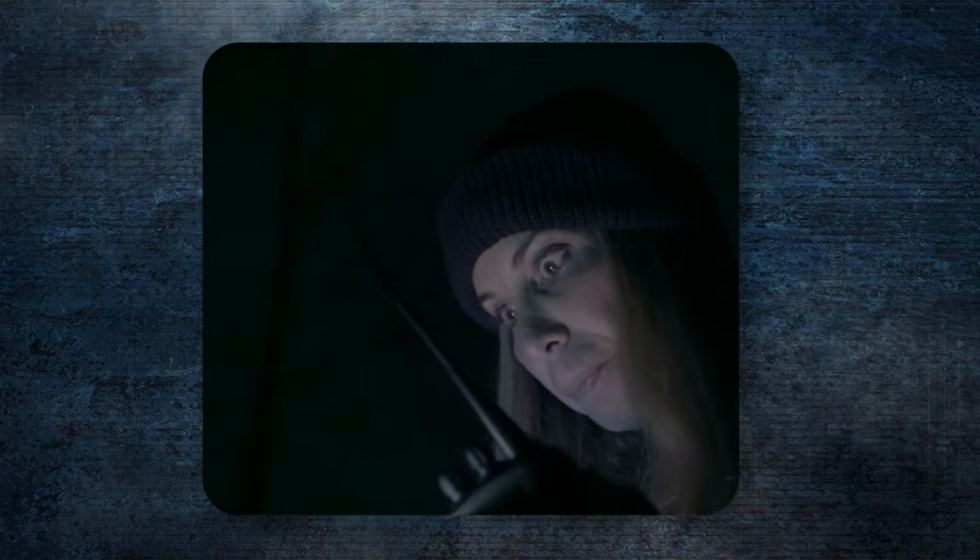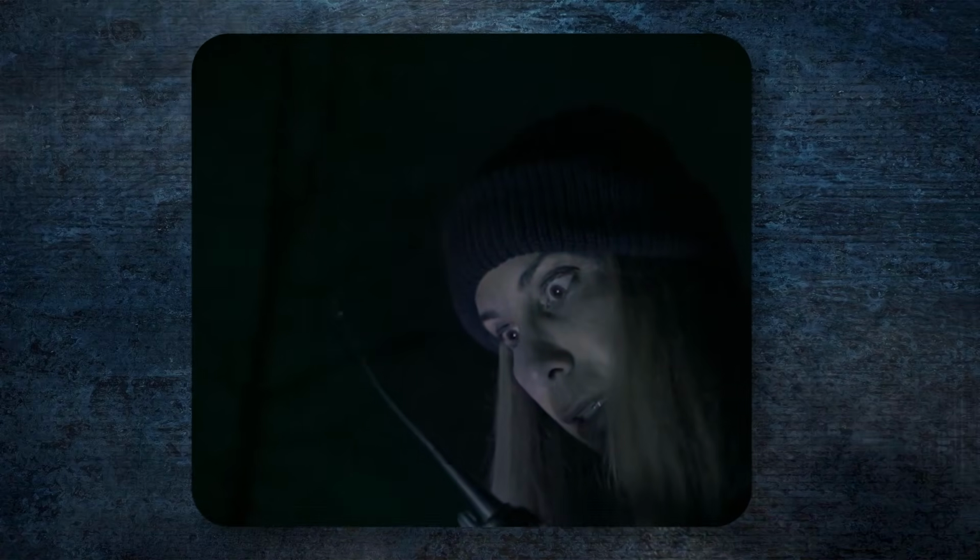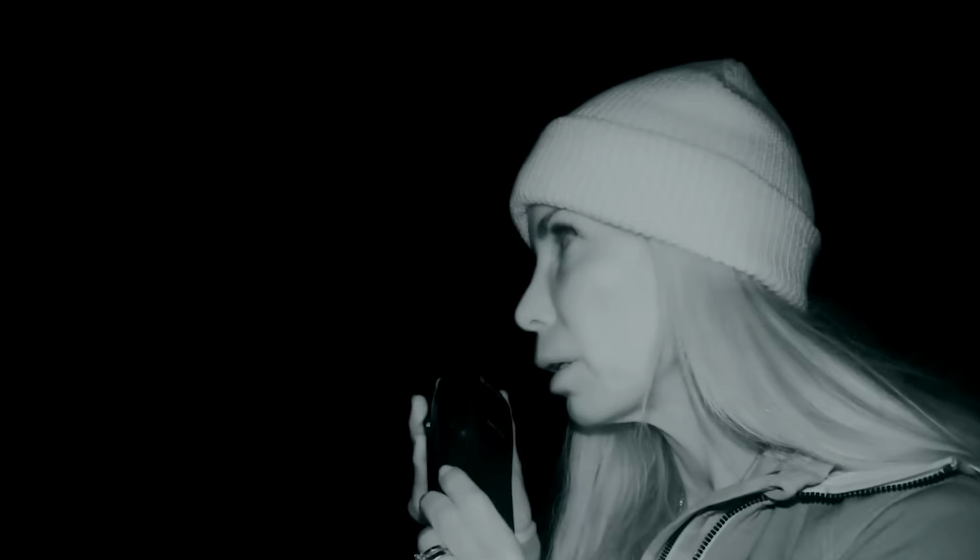But just as Mireya was waiting, she heard a strange noise in front of her. Startled, she hoped it was Ronnie coming to help. The sound got closer and she called out to him, but the response she got sent a chill down her spine. Ronnie was still on the other side of the lake. The realization hit her that the noise wasn't from her teammate.